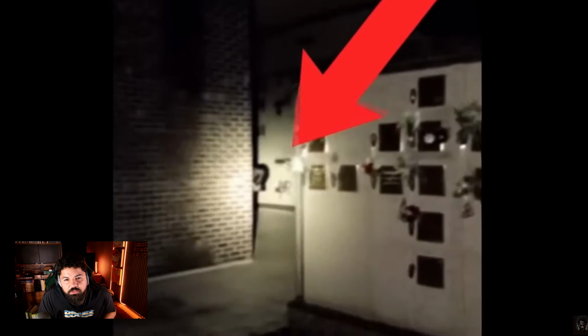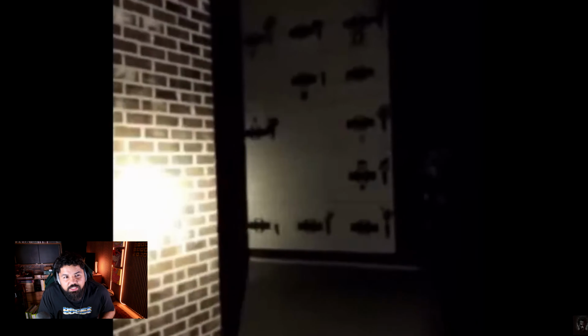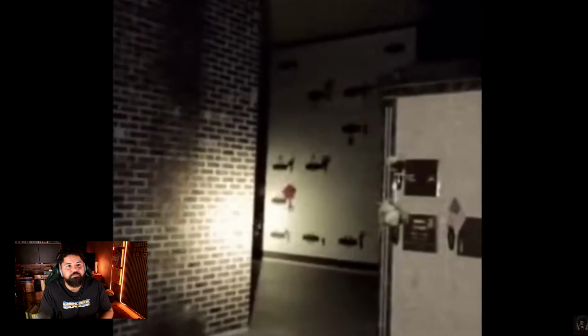First, the figure peeks its head around a corner and then mysteriously vanishes. He quickly runs to where it was, but it's completely gone. Despite this, he keeps exploring, trying to figure out what was watching him.